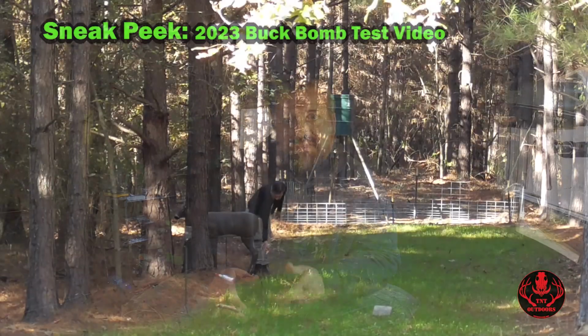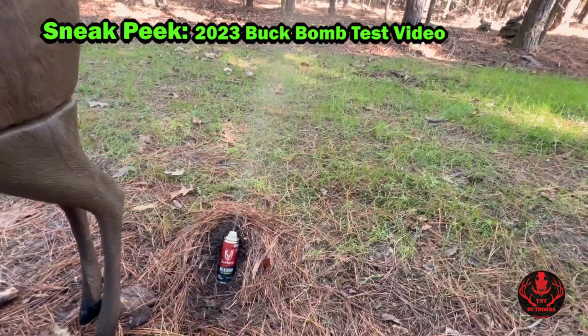Maybe the rut had already finished in our area. I'm noticing this year the rut seems to be starting a little bit earlier than what I thought it would have. Now, maybe the rut had finished up by then, but I think it still should have been going on. But having said that, I think since it wasn't scaring the deer away, I'm going to give the Buck Bomb another shot. And I'm going to do a test this season during the rut, but definitely during the rut.